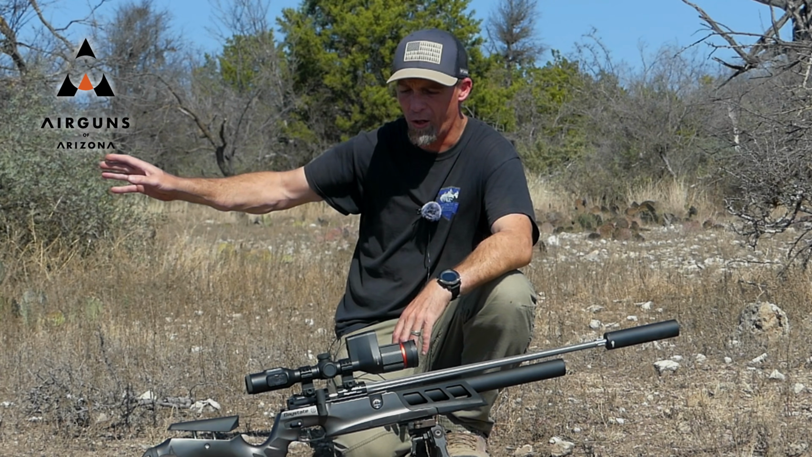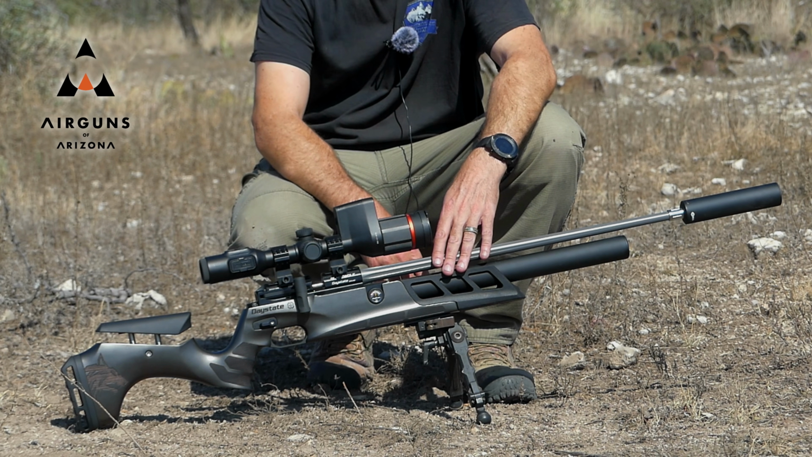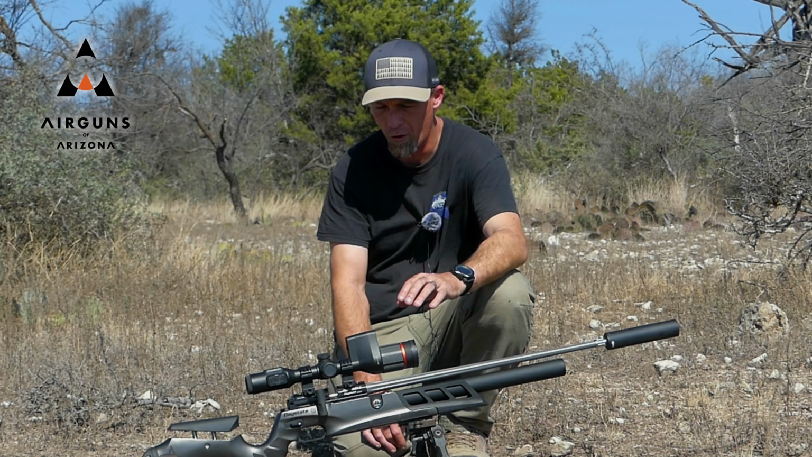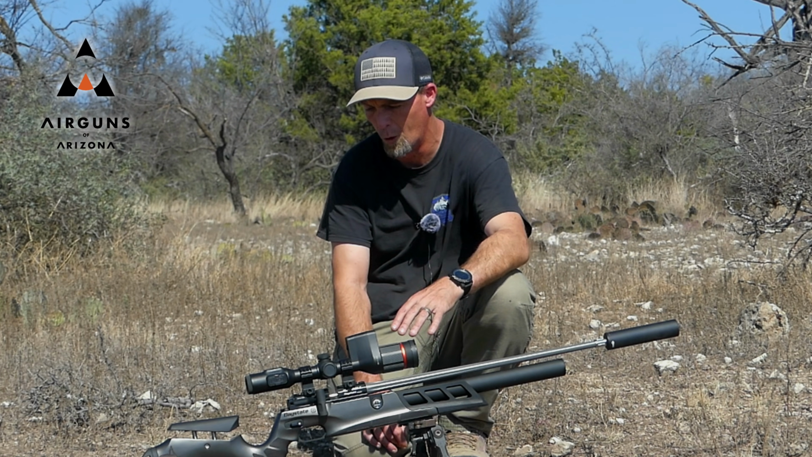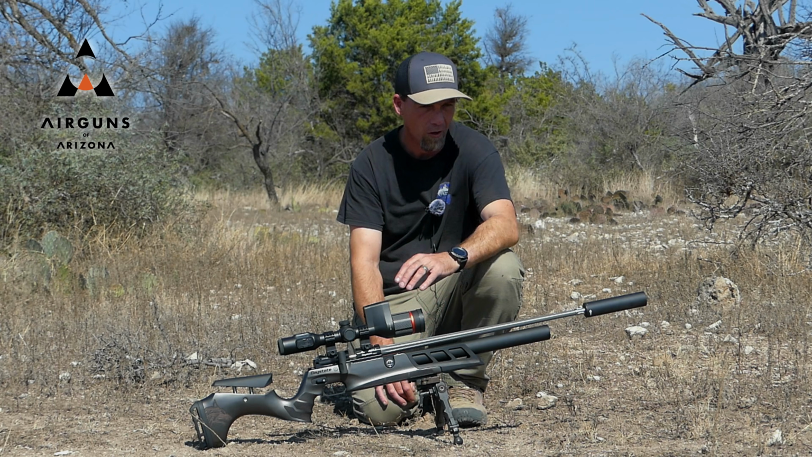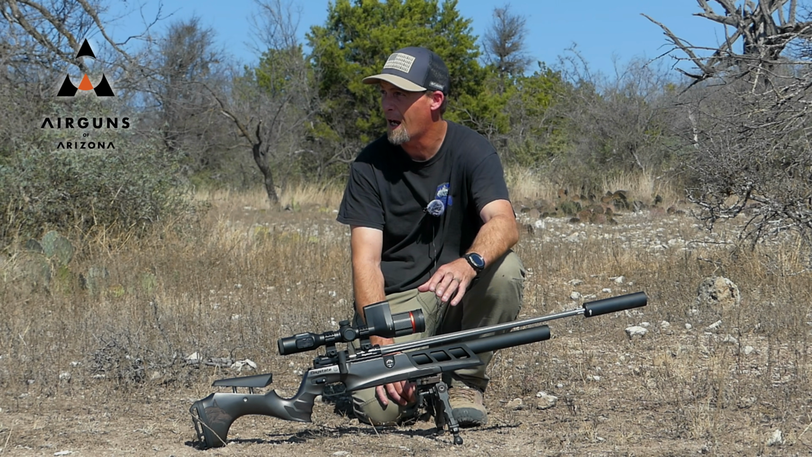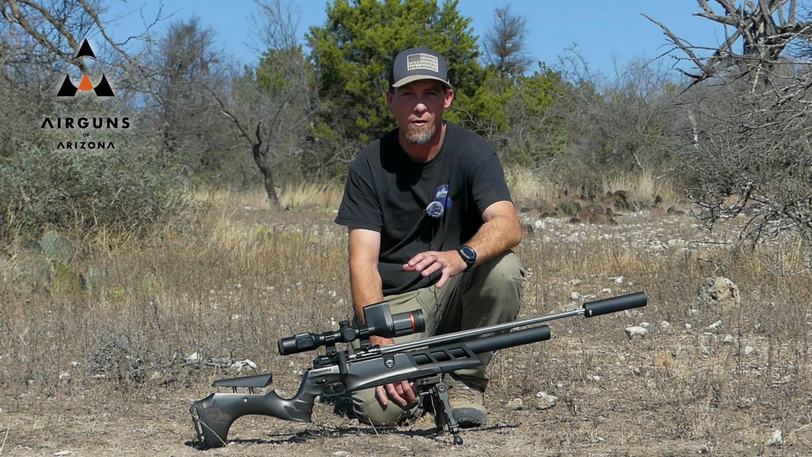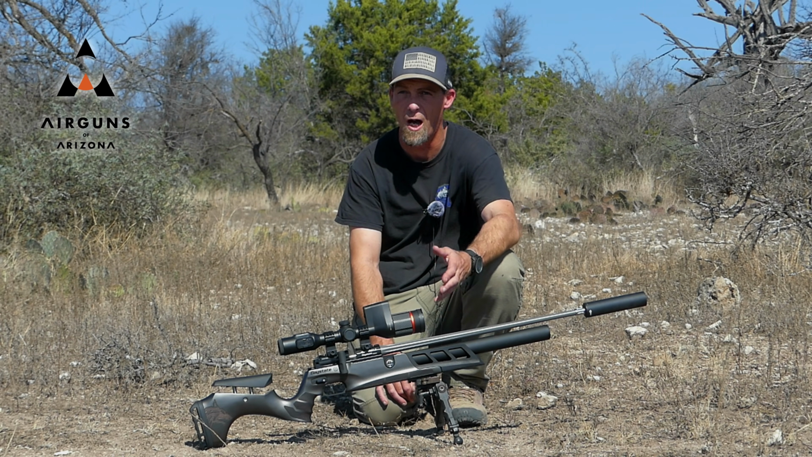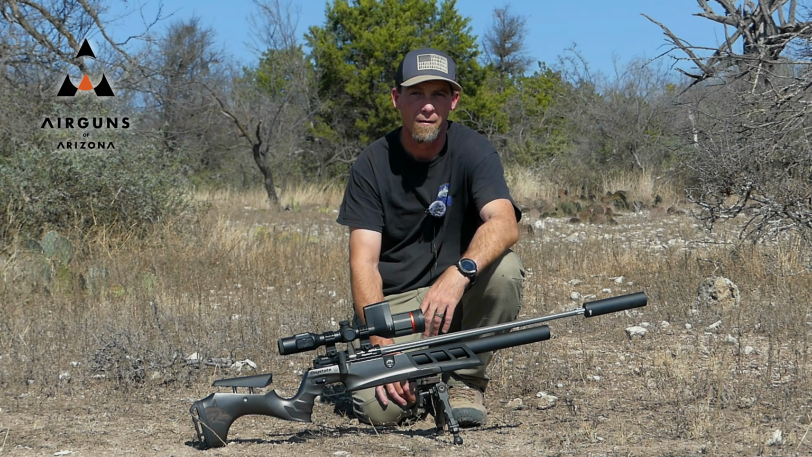Currently I just sighted in my thermal, got everything dialed up. This has a 24-inch sub MOA barrel, and I'm shooting this gun at just about 100 foot-pounds with the 50 grain Howlers. But like I said, I'm going to show you guys a little more about this, and then I'll bring you back. We're going to head out later on this afternoon and this evening and see if we can have some luck on some foxes and maybe even some pigs if we're lucky.